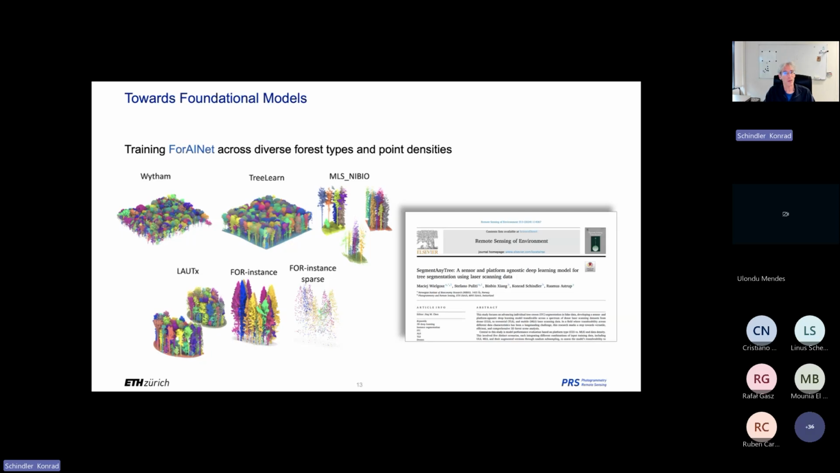Our first attempt to go a bit in that direction was this Segment Any Tree work, which is essentially the same as the Phi-Lab, this convolutionally based point cloud analysis tool, trained on a wide range of data. We said the first thing you need if you want to be general is a very broad range of training data with different properties, so that you don't over-specialize, or overfit, to one.